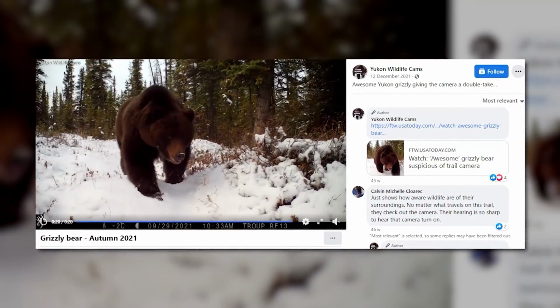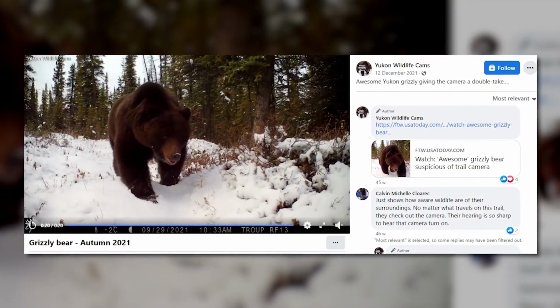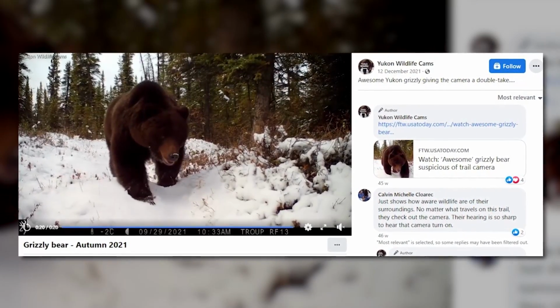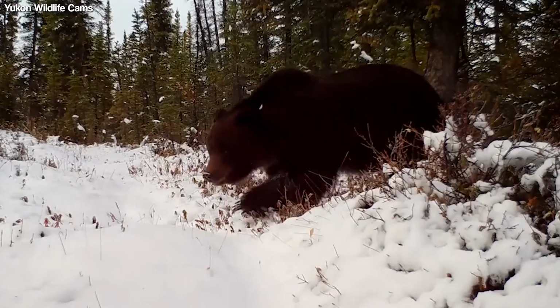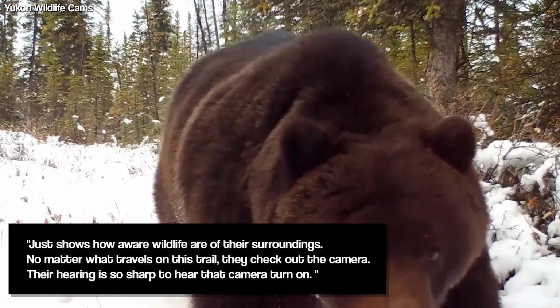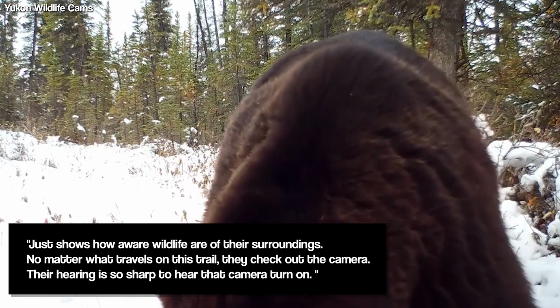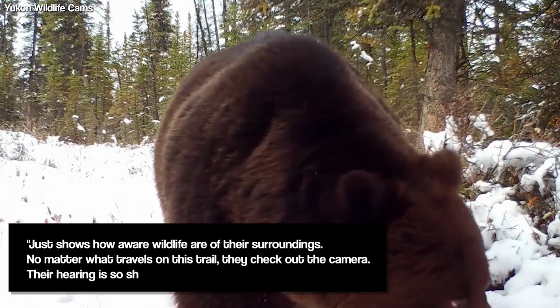David Troop's Yukon Trail Cam's Facebook page posted the accompanying footage. "Awesome Yukon grizzly doing a double take," Troop wrote. One of dozens of comments reads, "Just shows you how aware wildlife are of their surroundings. No matter what travels on this trail, they check out the camera. His hearing is so sharp to hear that camera turn on."